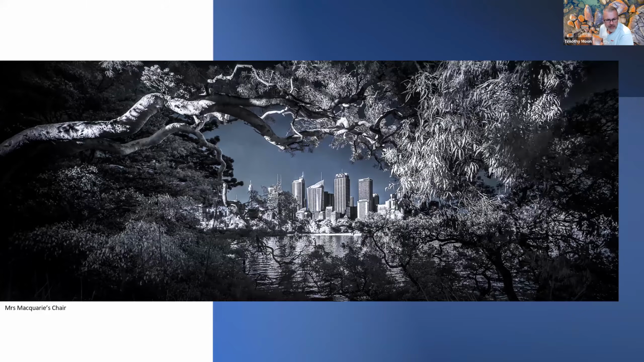This is an early morning shot over at Mrs. Macquarie's Chair looking back to the city, so just after sunrise. One of the great things about infrared is that the great times of day for the light are about an hour after sunrise and about an hour before sunset.